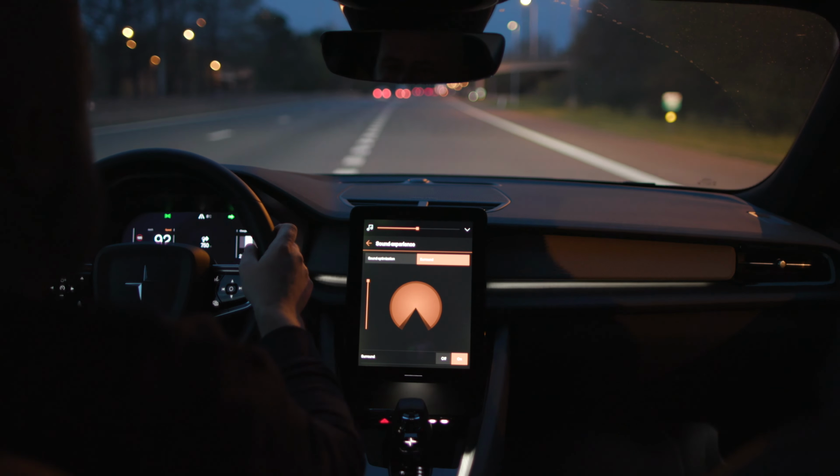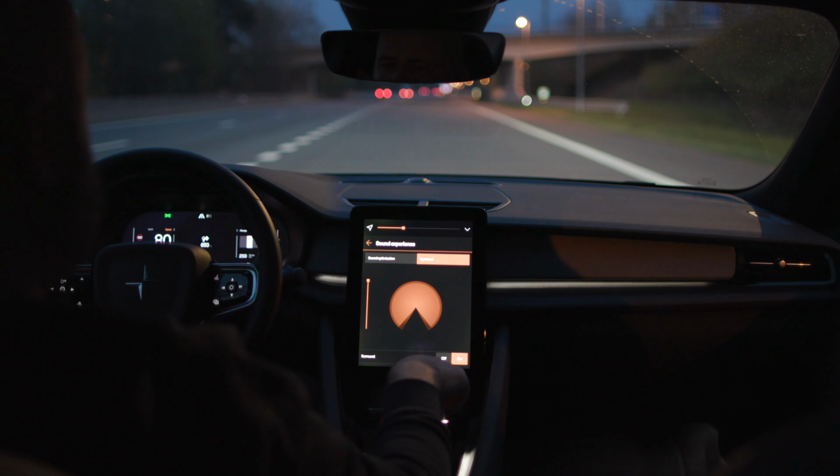In 800 meters, at the roundabout, take the first exit onto Road N14.